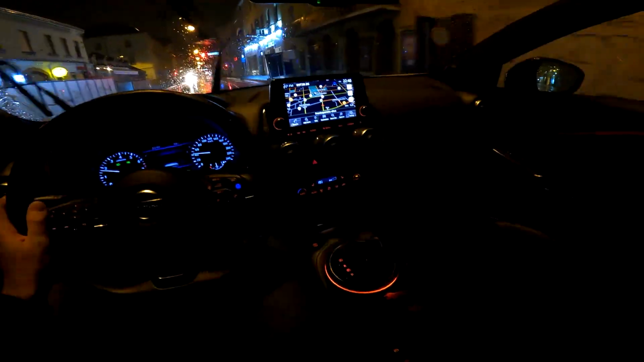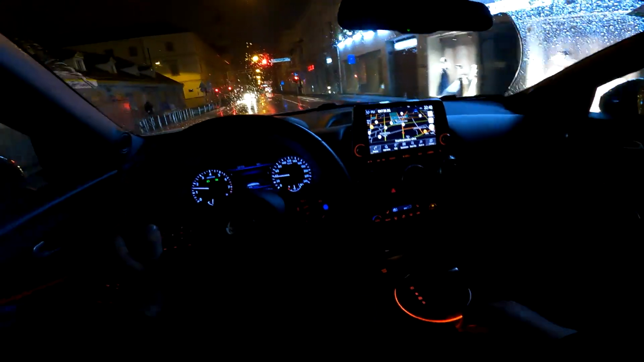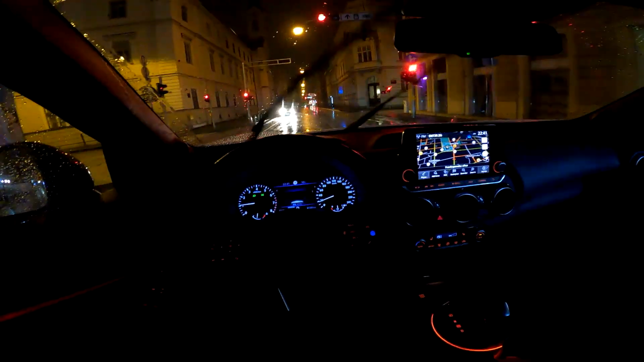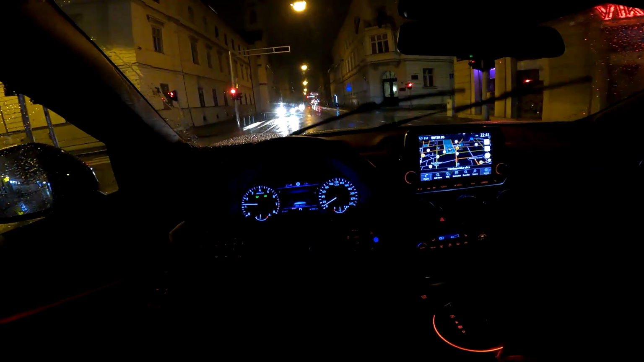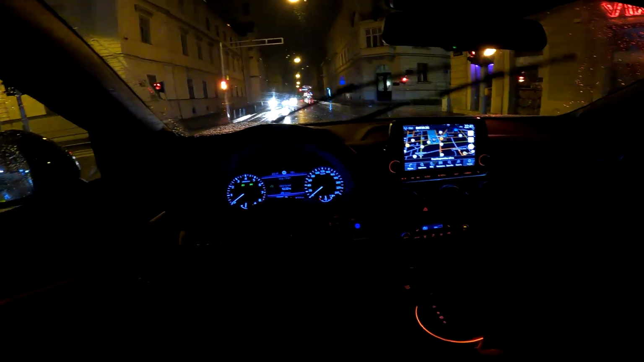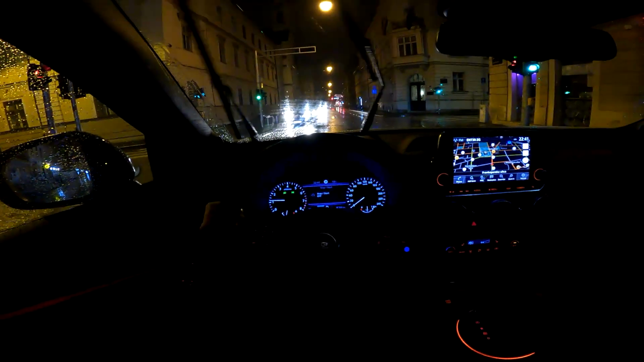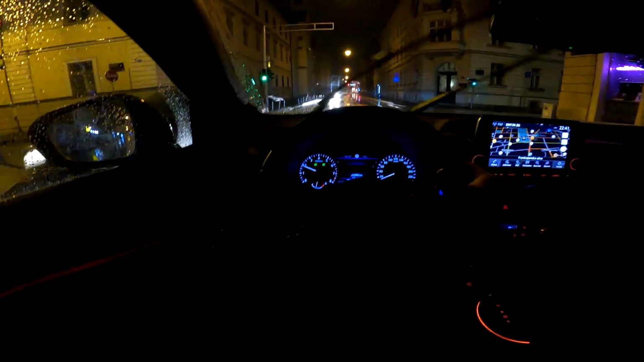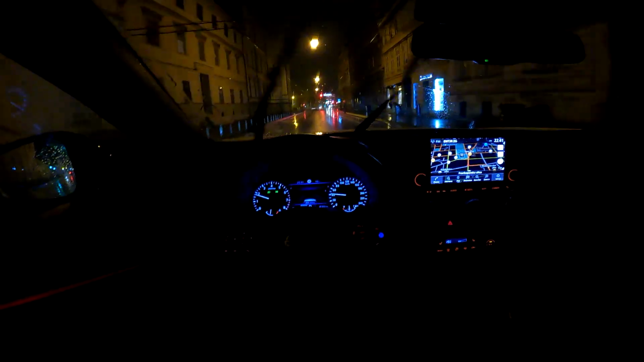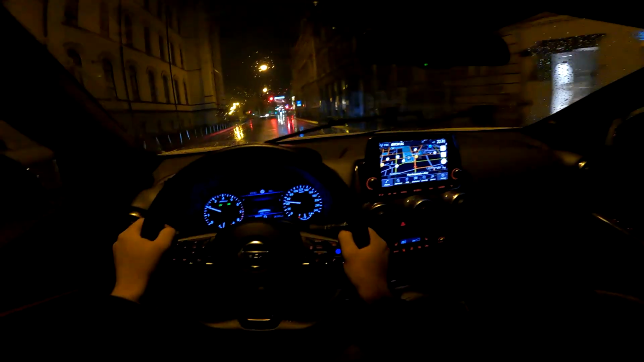There are also various driving modes available. You change them with this button. So standard, eco, and sport. And since we are now stationary, the start-stop system turned off the car, and you press this in order to turn off the system. So I don't like start-stop systems in cars. I usually turn those off, which I did right now.